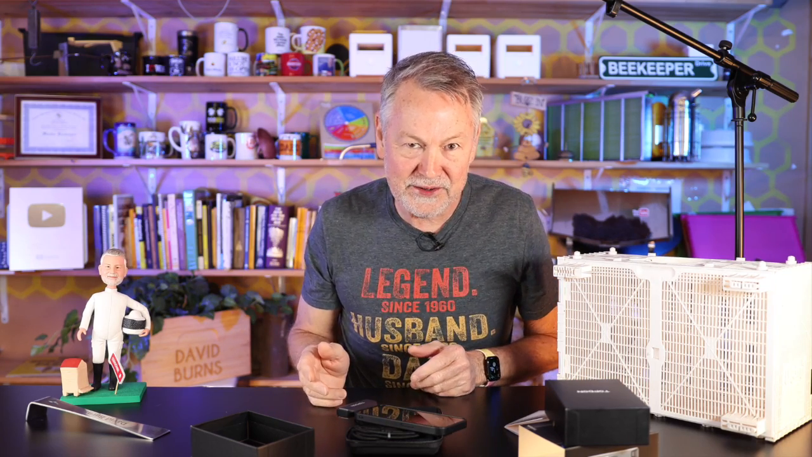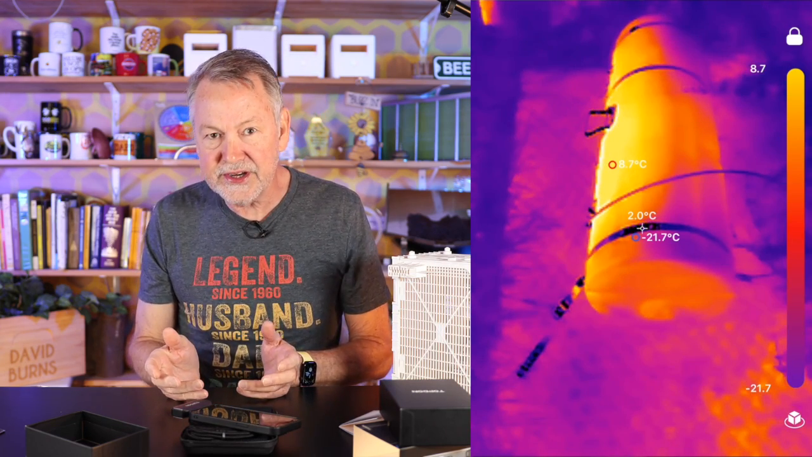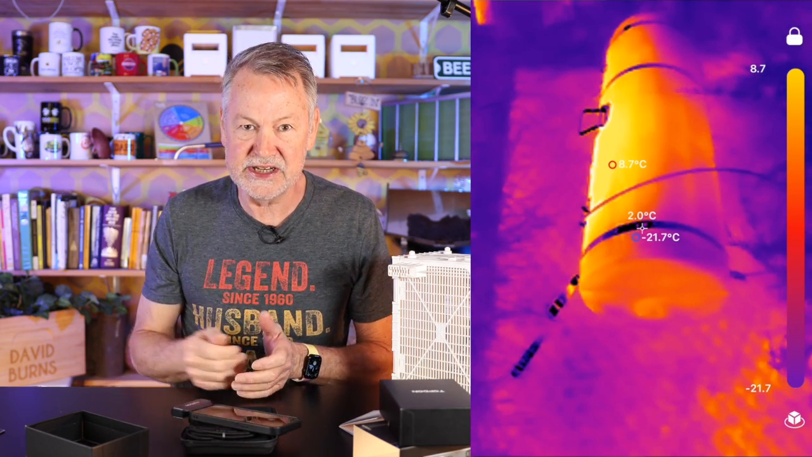Now I know all of you probably wanted to take a look at what's going on in the little round hive that could. So I walked out to the bee yard, look at this, interesting. Now the sun is rising, so the warmth of the sun is easily detected by this thermal imaging camera.